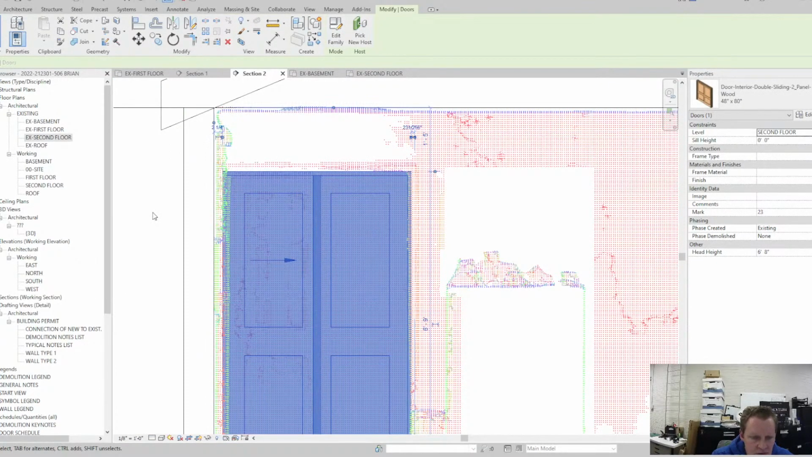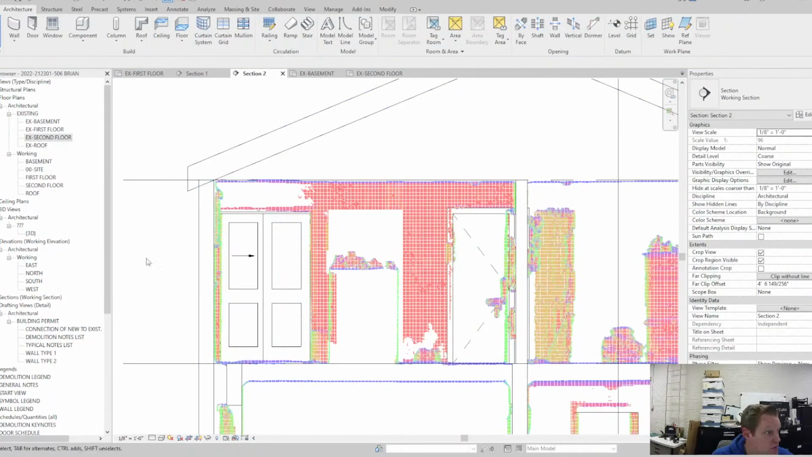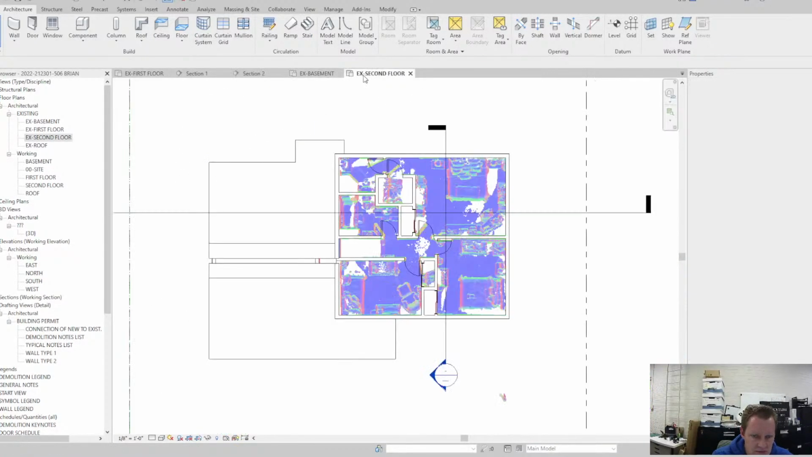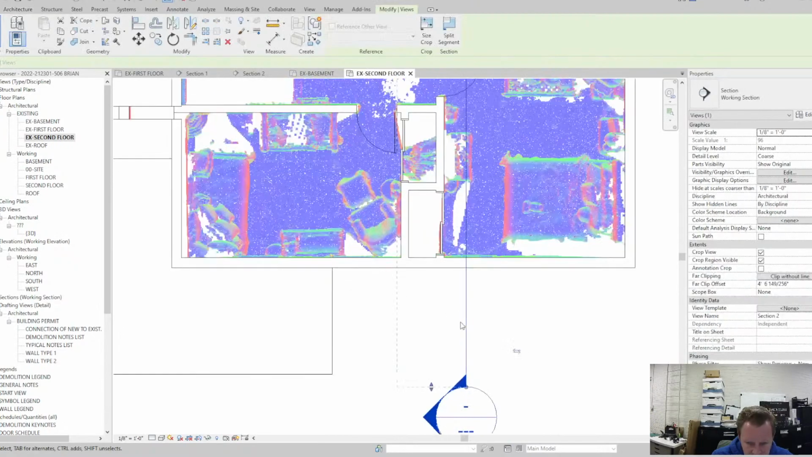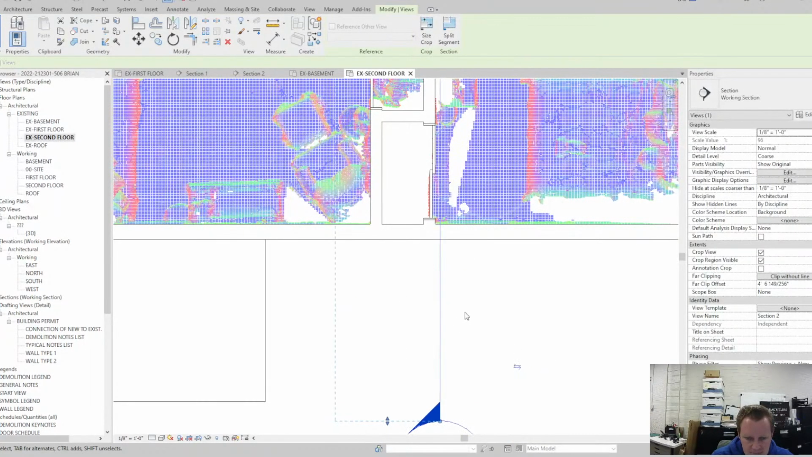Oh, there's that other wall on the other side, so I can adjust that accordingly. That's actually like a curtain or something. It's kind of in the foreground, so if I went a little bit closer with the section, I might be able to get a clearer view.